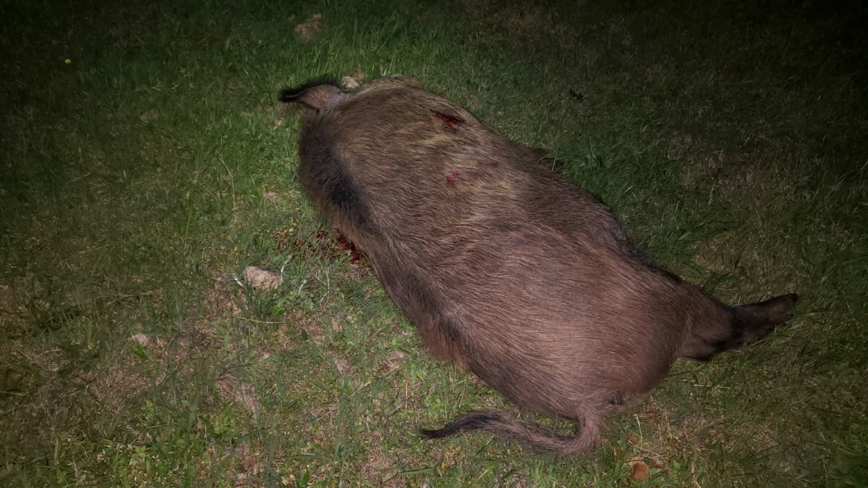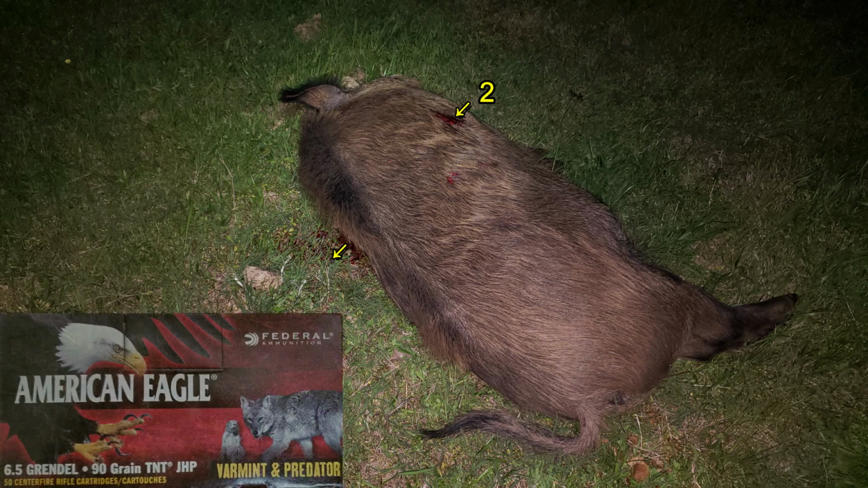I didn't get a better picture of it, but of the 3 shots that hit the body, only the second shot exited, as can be seen here. That's still pretty good on a 210-pound animal with a 90-grain Spear TNT bullet.